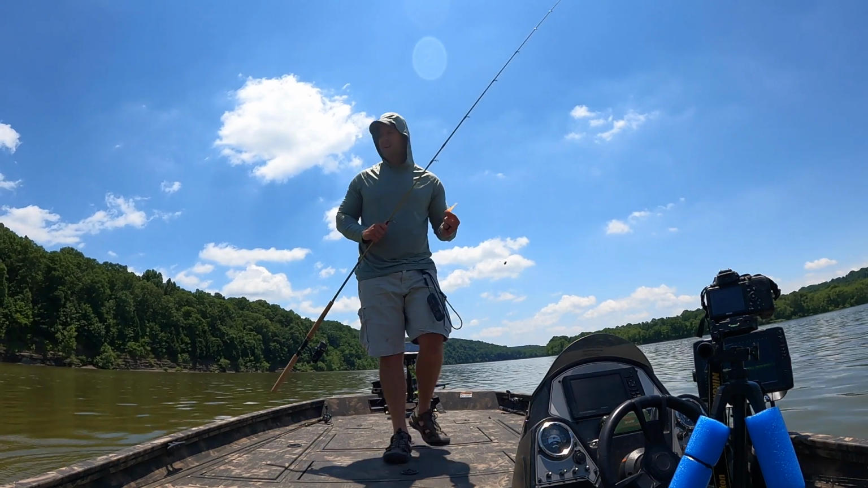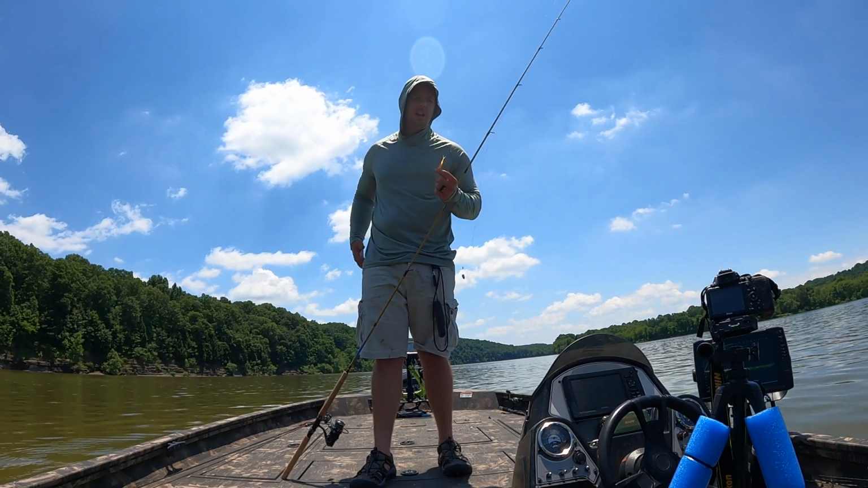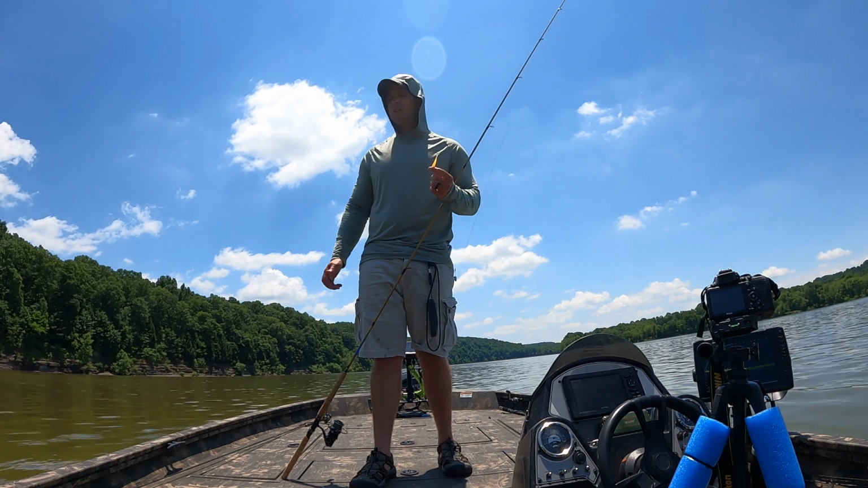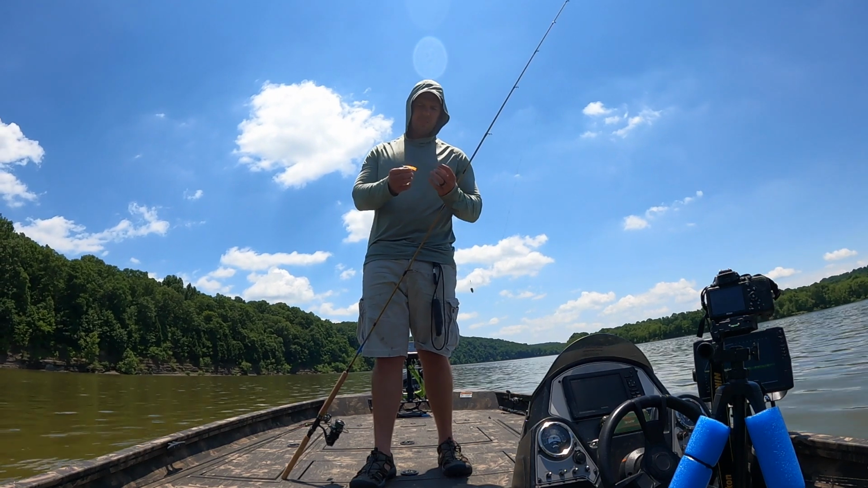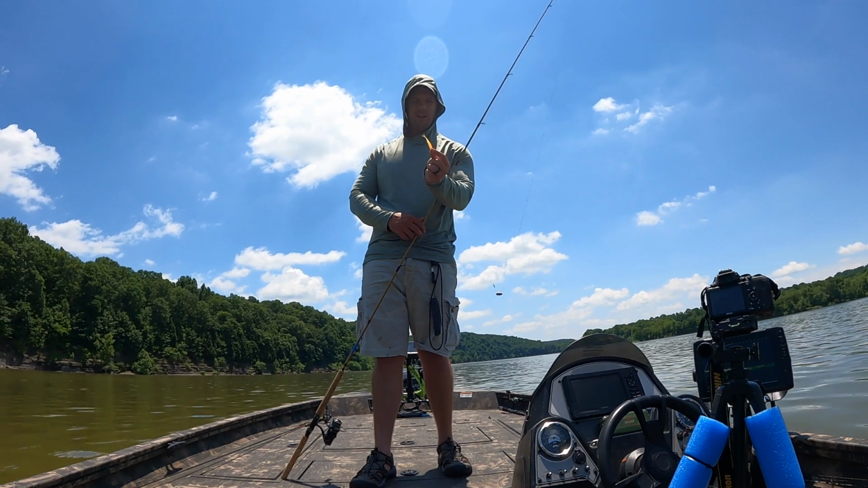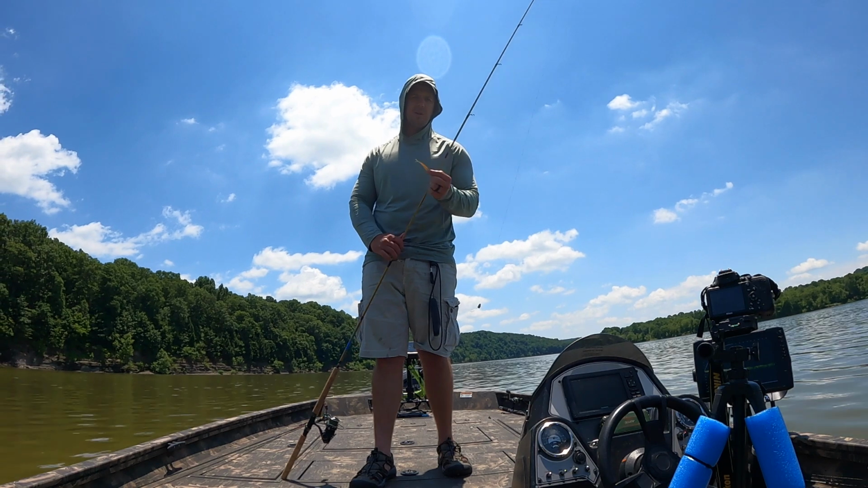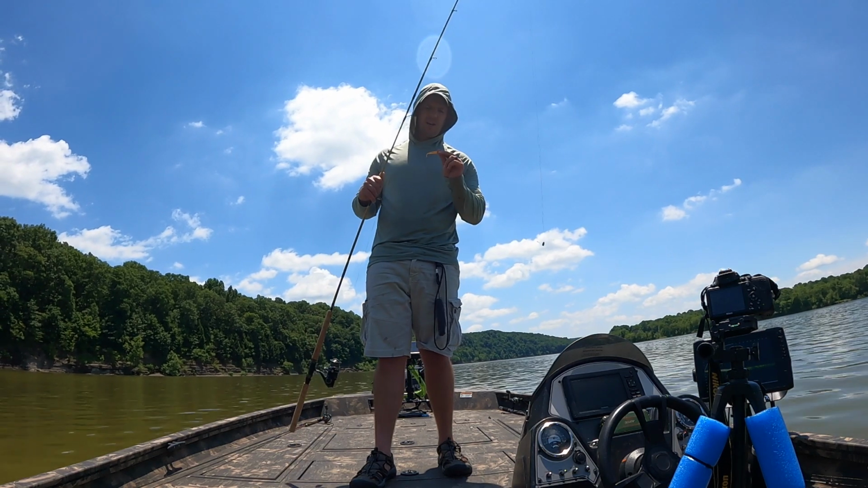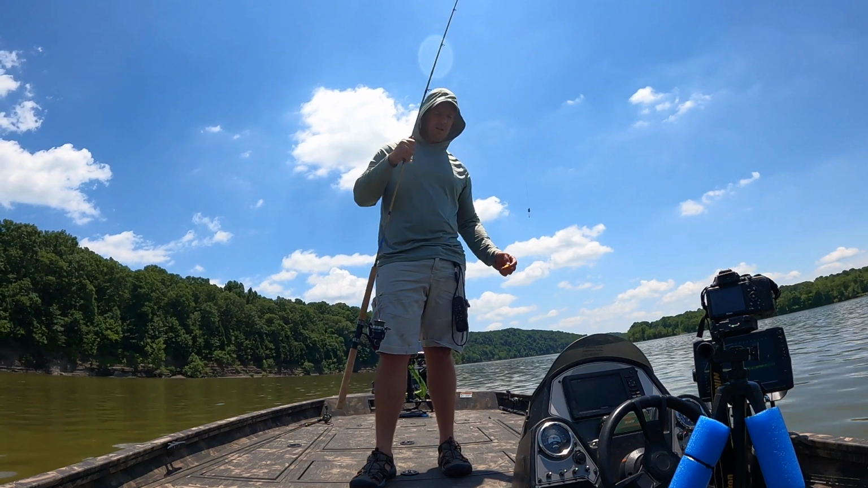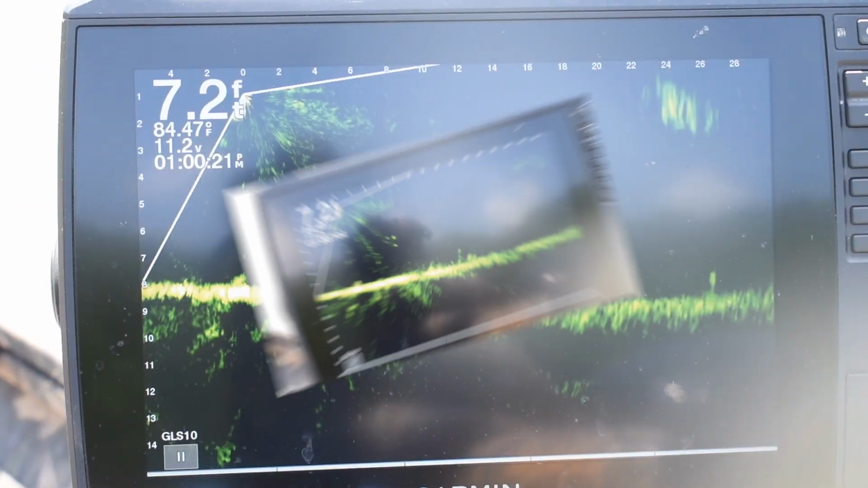We switched up. I don't know if you can see it or not, but the water color is a lot dingier. We've had quite a bit of rain. The lake's coming up, so we come up the creek, and even though we're in dingier water, I switched to a bigger profile bait and went to an orange. I seem to have a lot of luck in muddy water with an orange colored bait. This is a Southern Slab, I think like a 2.5-inch mermaid tail, and it's doing really good up here in this muddy water.